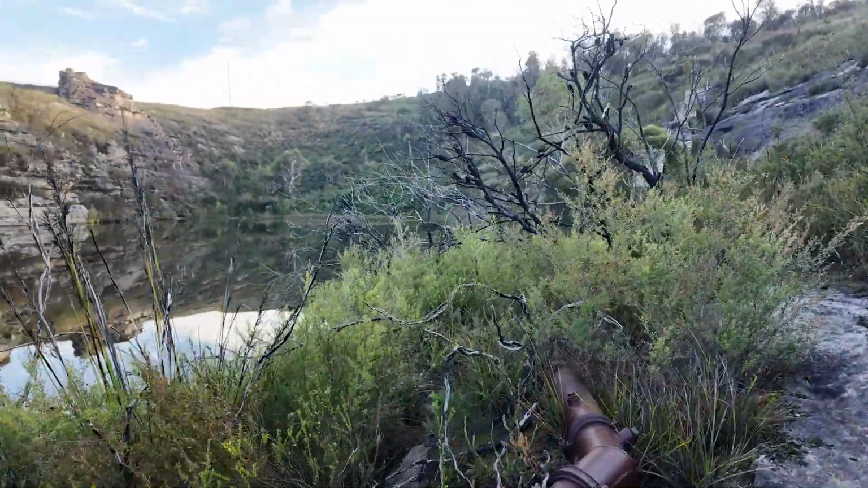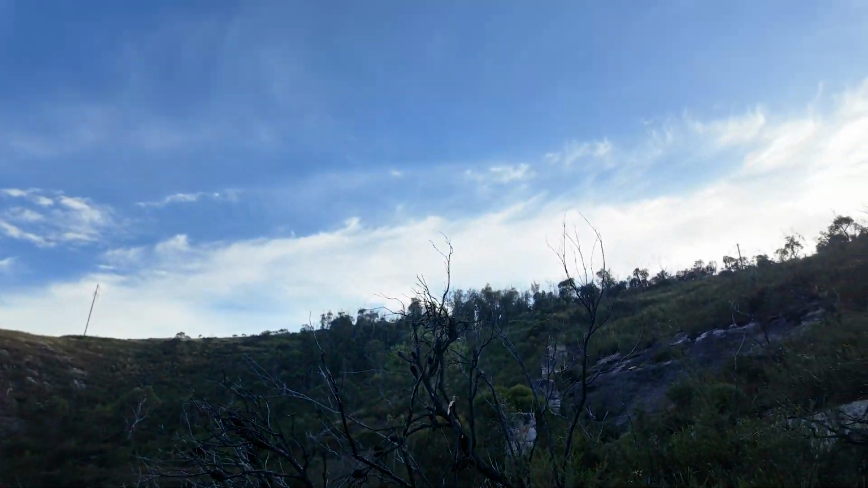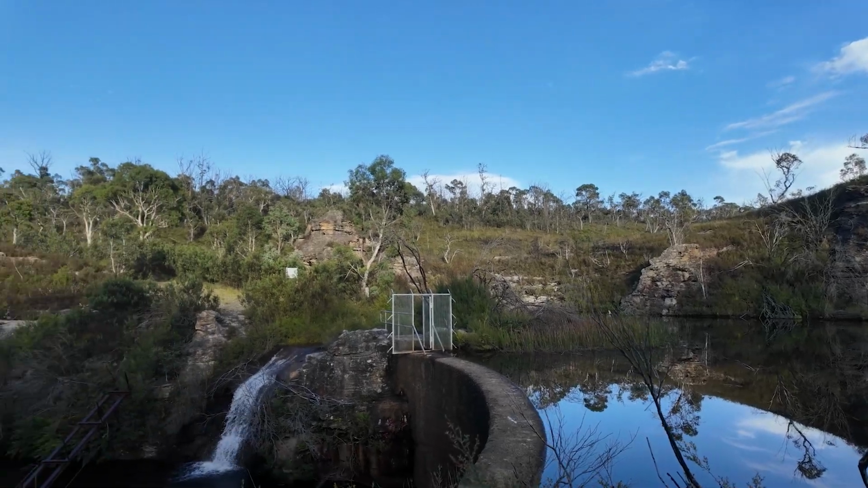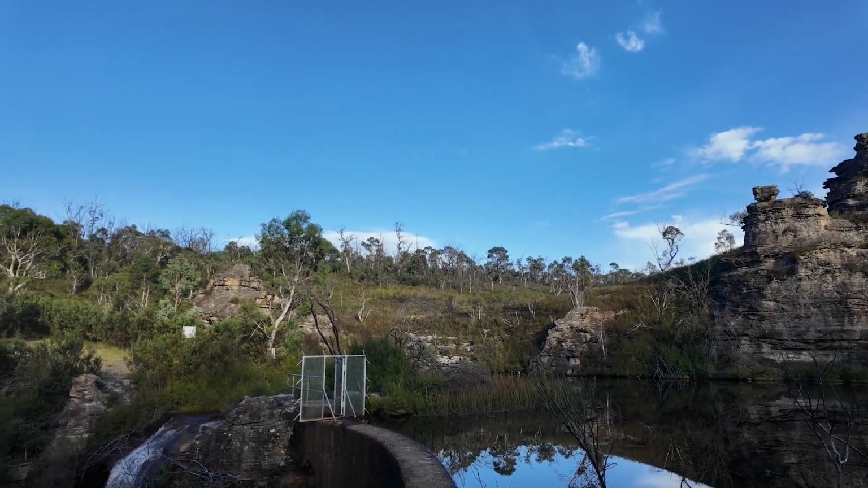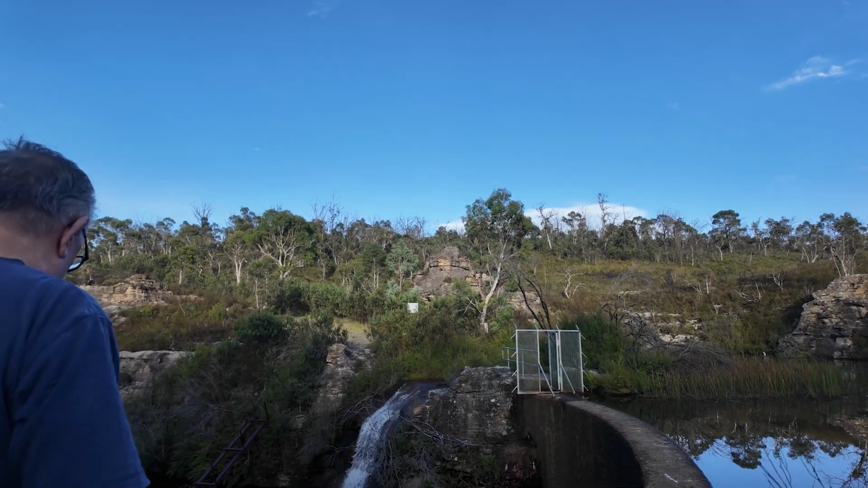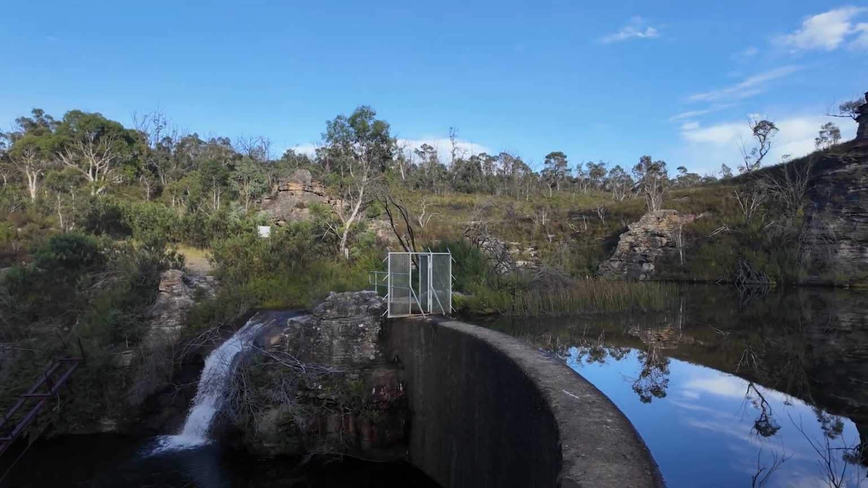That's right, they pumped the water up that pipe. So there must be an old rail line up there somewhere. Well, the zigzag railway is just over the hill over there. And that was the main way. I'm pretty sure they were using this as the main water course.